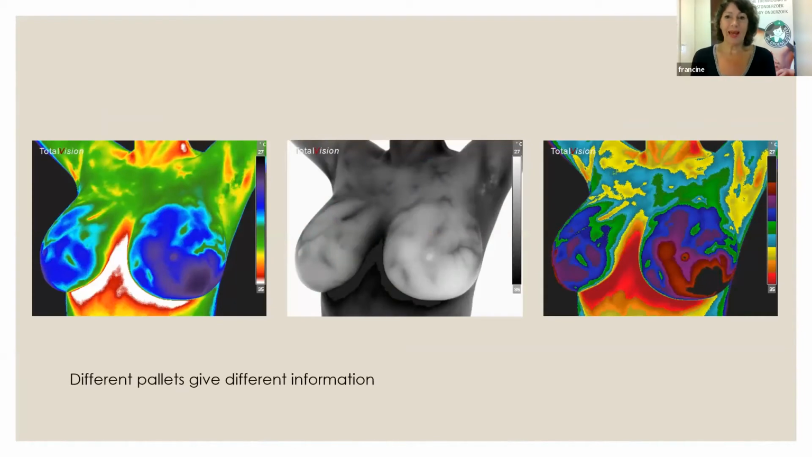So if we have these different palettes, we get different information. What you see here is that both breasts are typically blue, completely on the left side. And she has a fairly low level of concern because it's symmetrical, but there still are a lot of patterns. And these patterns, she can address that with dry brushing, taking off the bra, having a free flow of lymph because the toxins need to get out of the breast.